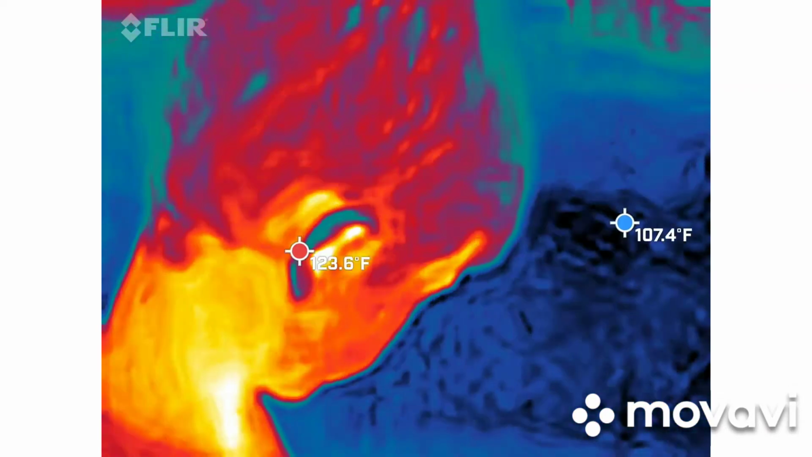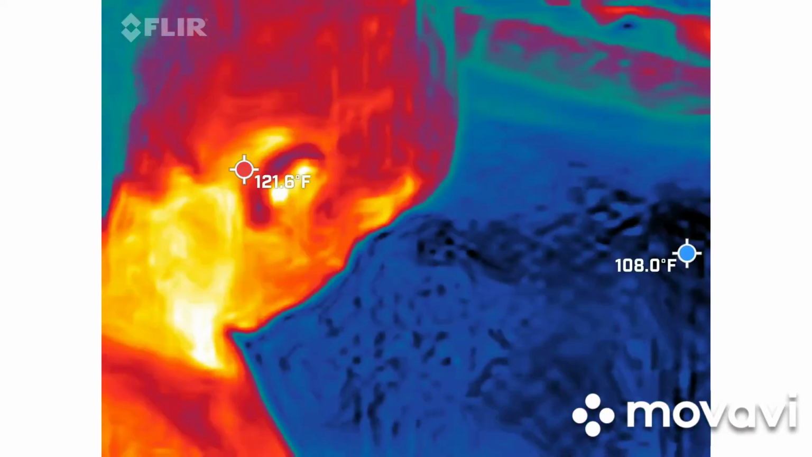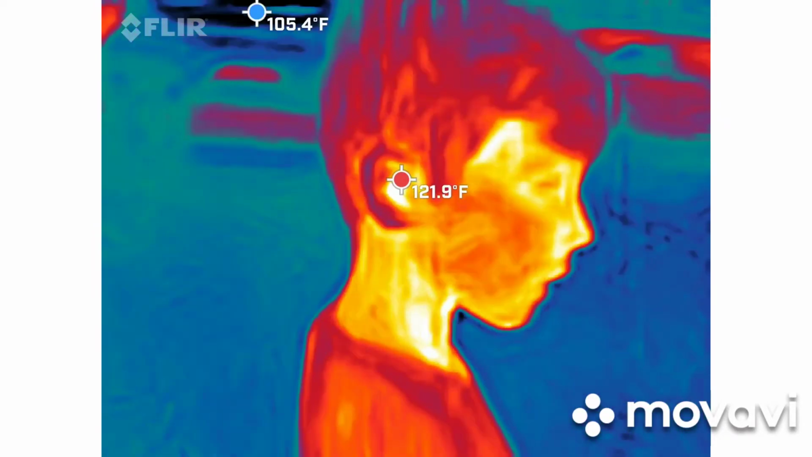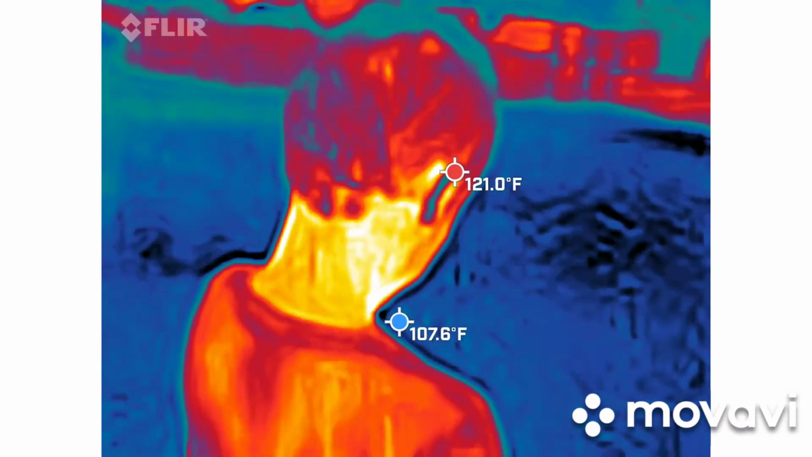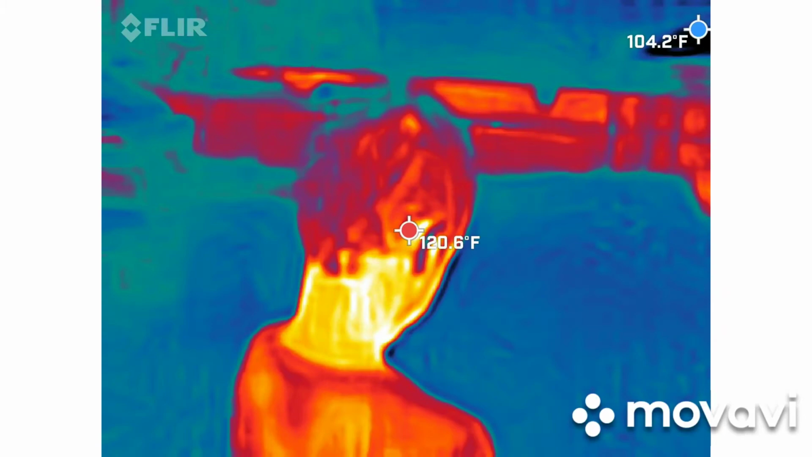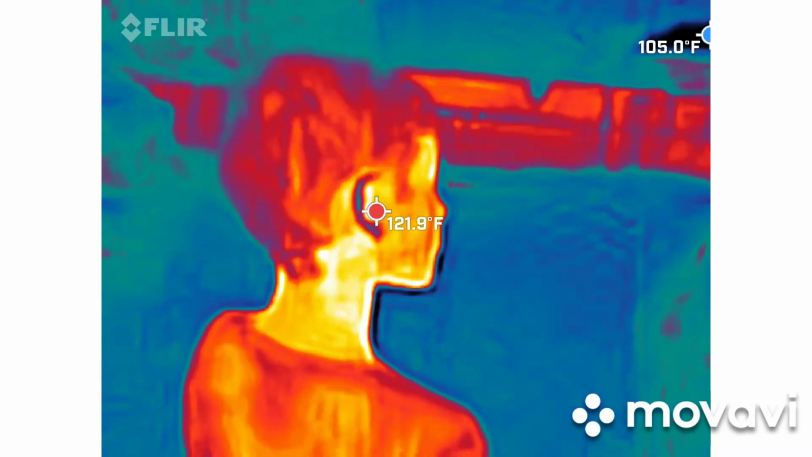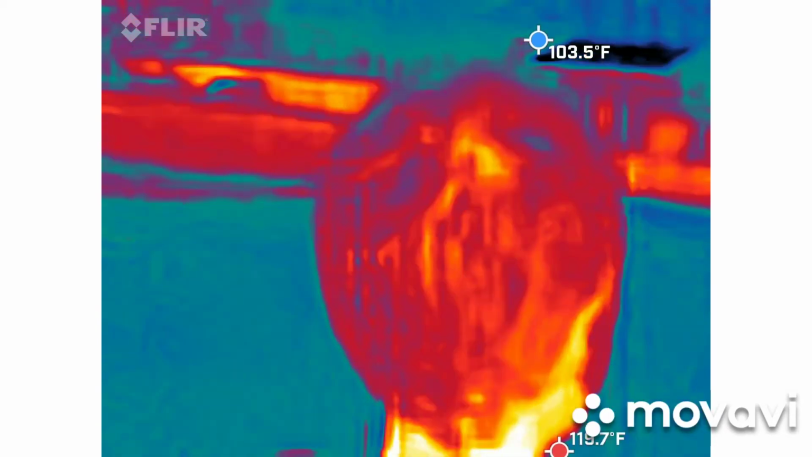0.2, 0.3, 0.5, walk over. 0.9, ooh. Oh, 17.2! Right there? Yeah. How old are you? Oh, wow. Turn your thing on, Mace. Right here was 17.2. That's way over the limit. Hey, Eliza, what happened to your house? Hey, Eliza, what happened to your house?